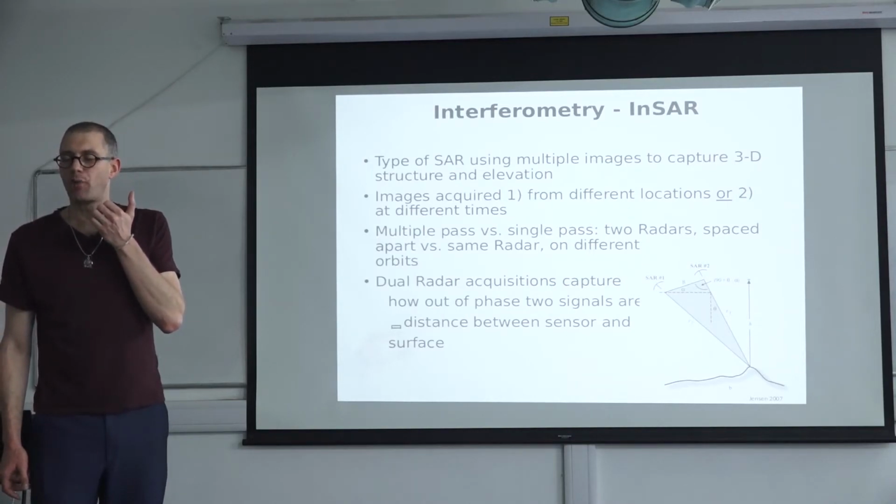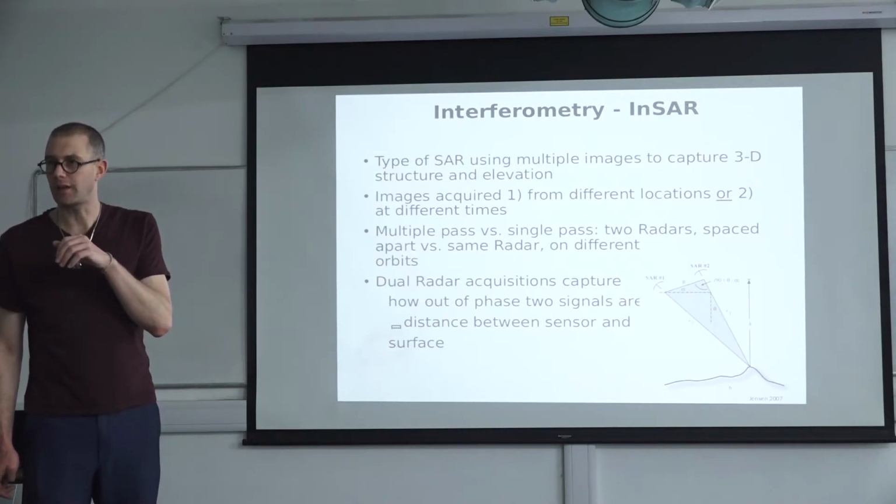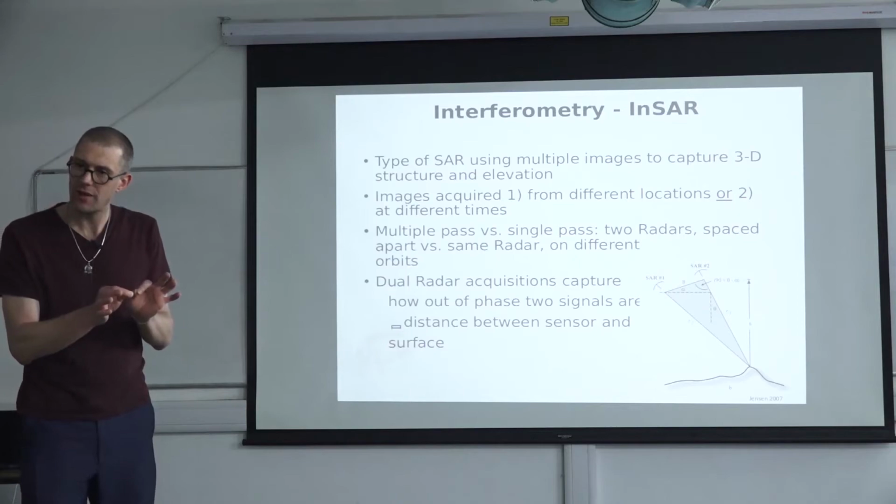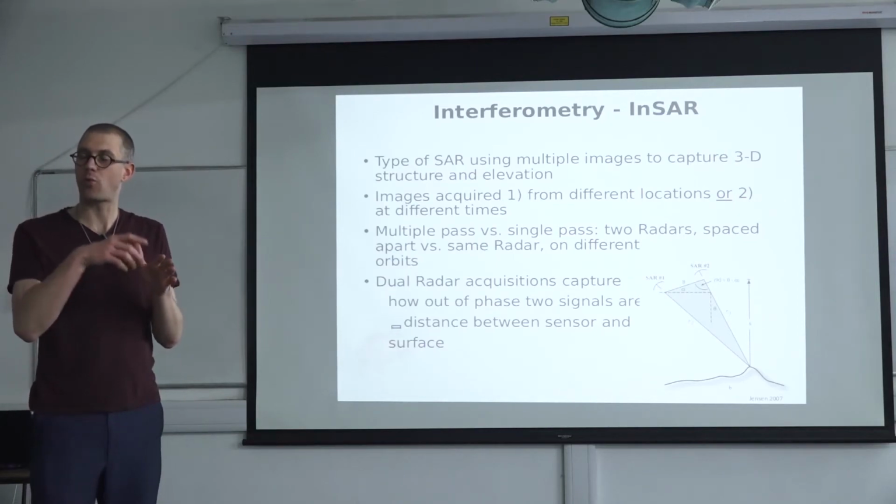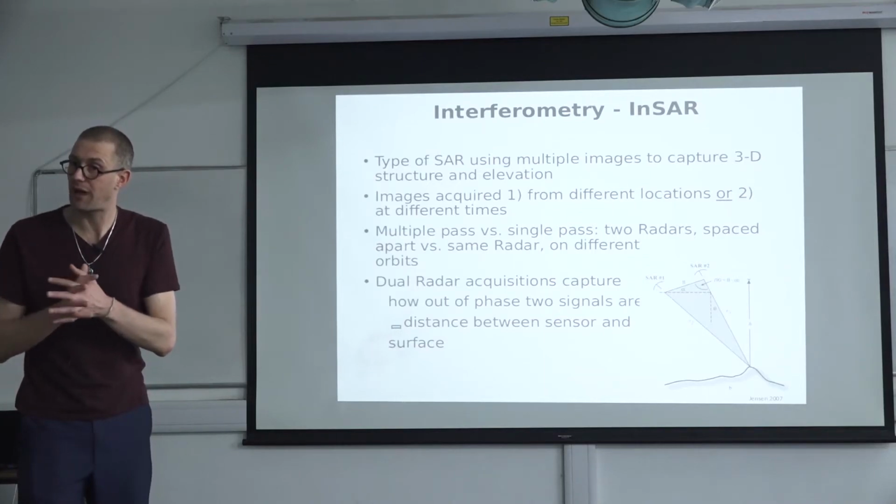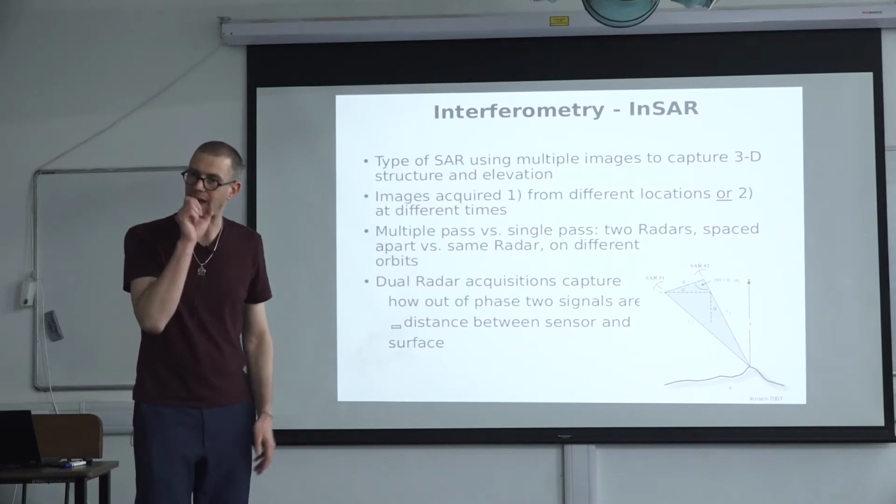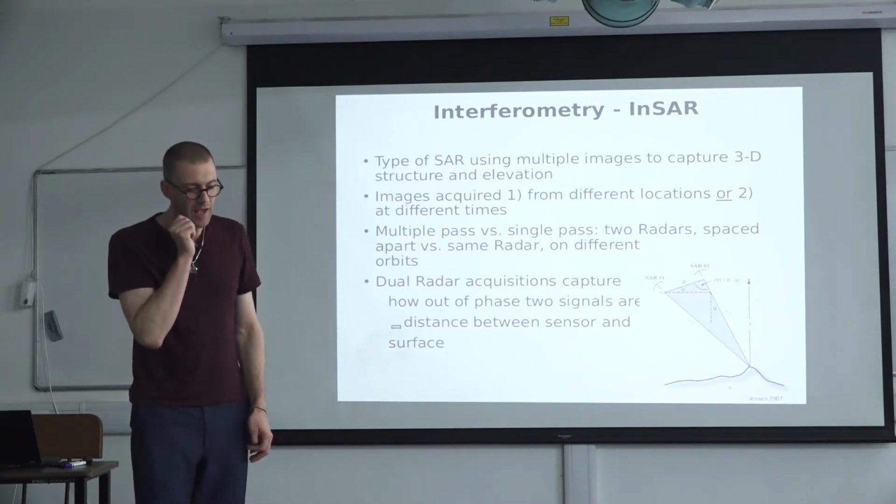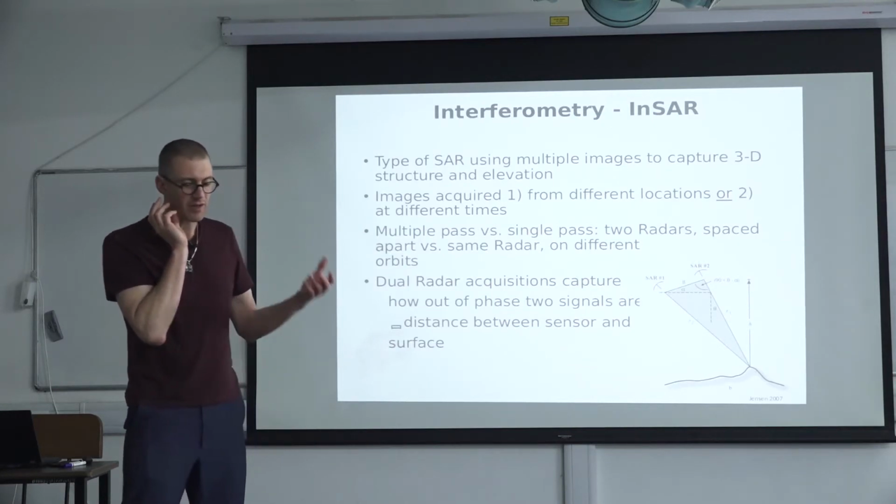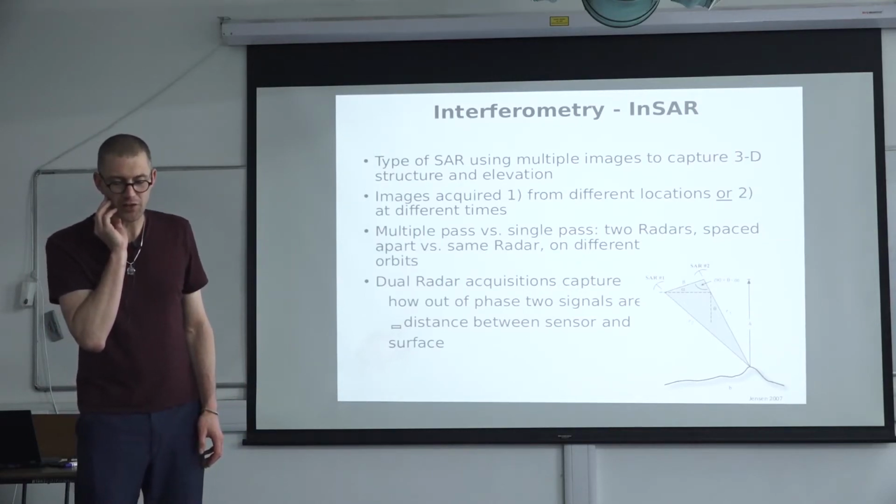You usually have multiple, good point, you usually have multiple measurements. So meaning you do not have a single measurement, you have multiple measurements, then one is being used to remove some unknown phase, which may be the topographic phase, and then the next measurement may be used for deriving the actual elevation. Ideally, the more measurements you can use, the better it is.